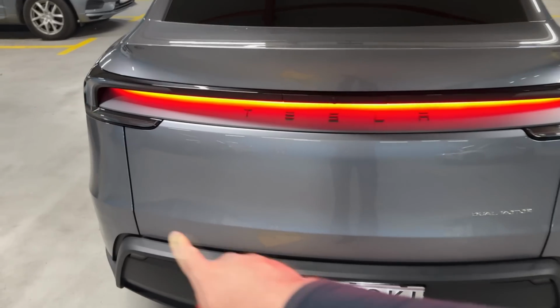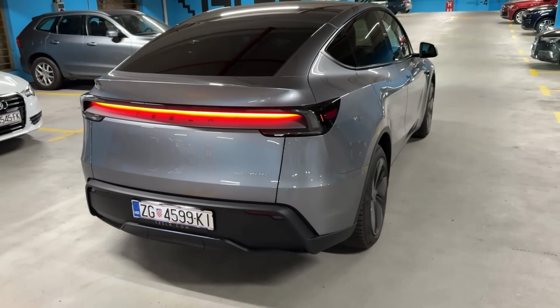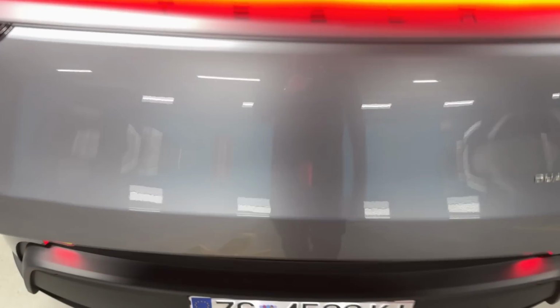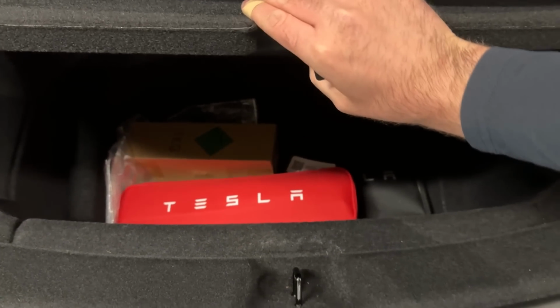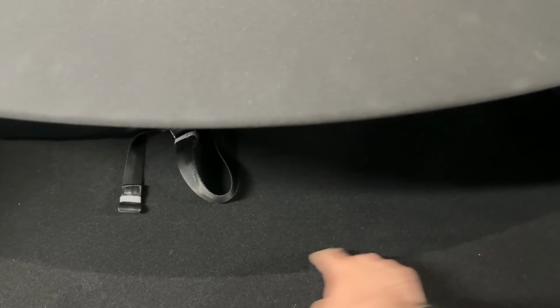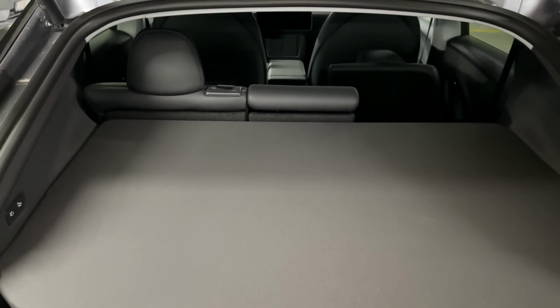Now also you can see the clean design for the lower section here, just like on the front. And I will now open the tailgate. There we go. Loads of room in here, very practical car. You have the additional room. You can put this underneath this section here. You can fold the seats here now by pressing the buttons here. So that is really convenient.